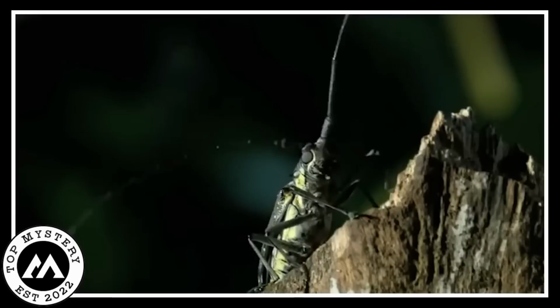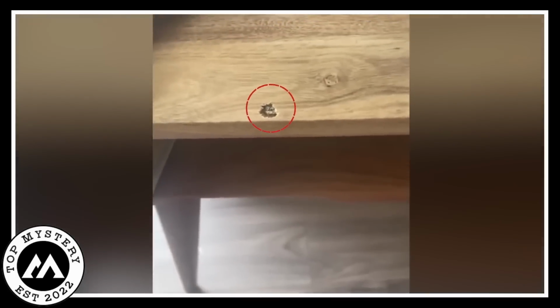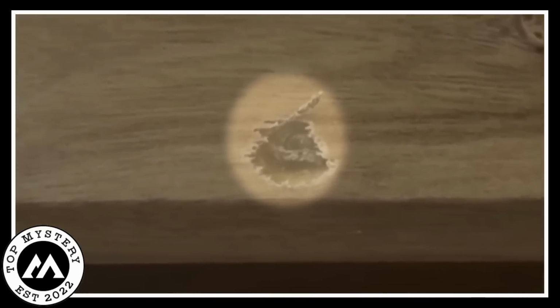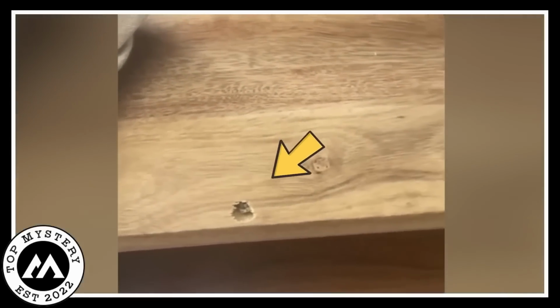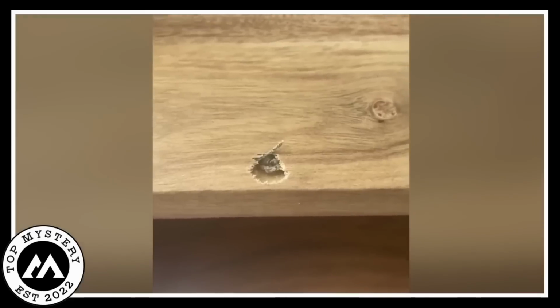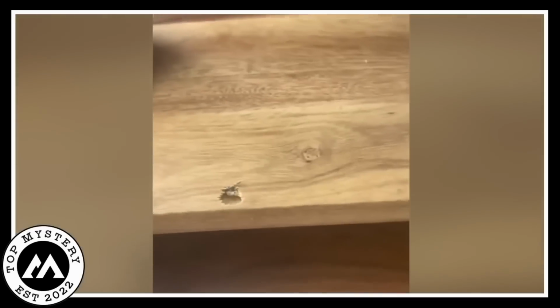Longicorn beetles. A camera catches a bug, possibly a longicorn beetle, poking its way through a desk like it's on a mission. Now, this isn't your average desk intruder. It's a tiny, creepy crawler making a hole where you least expect it. The mystery of its identity adds an extra layer of spookiness. No one knows exactly what it is, and that uncertainty can send shivers down anyone's spine.